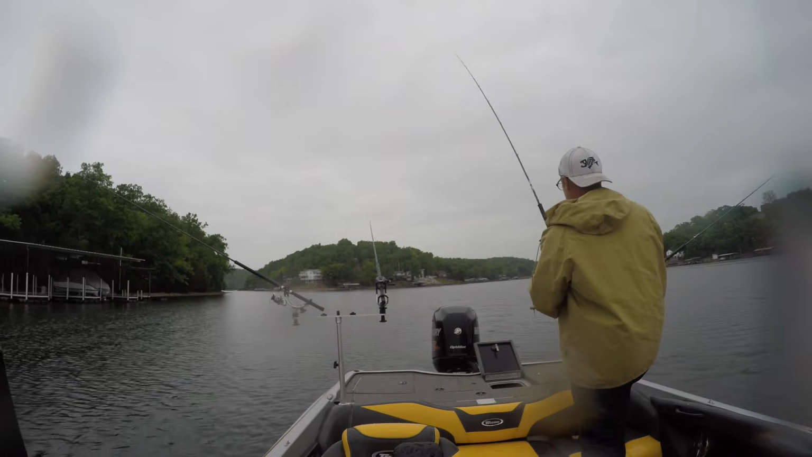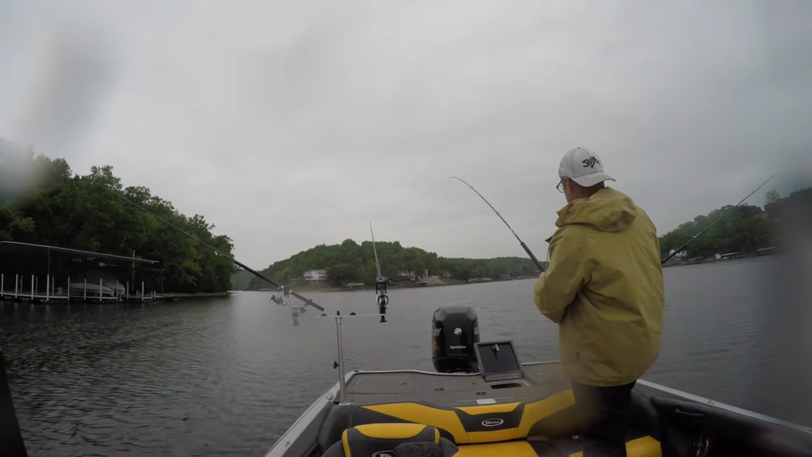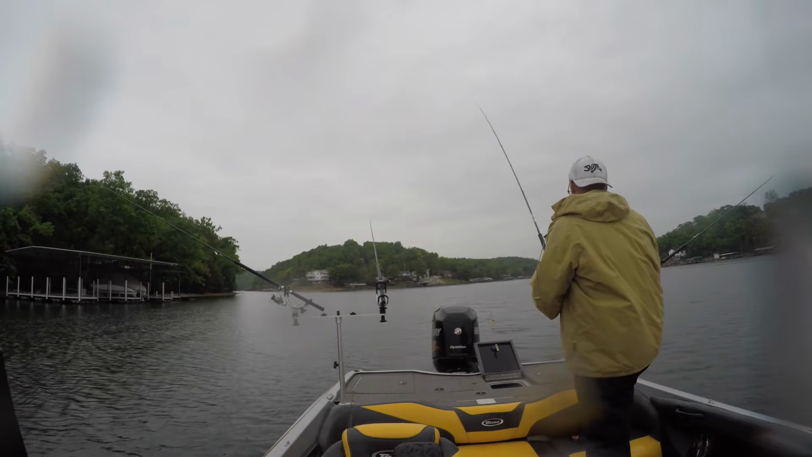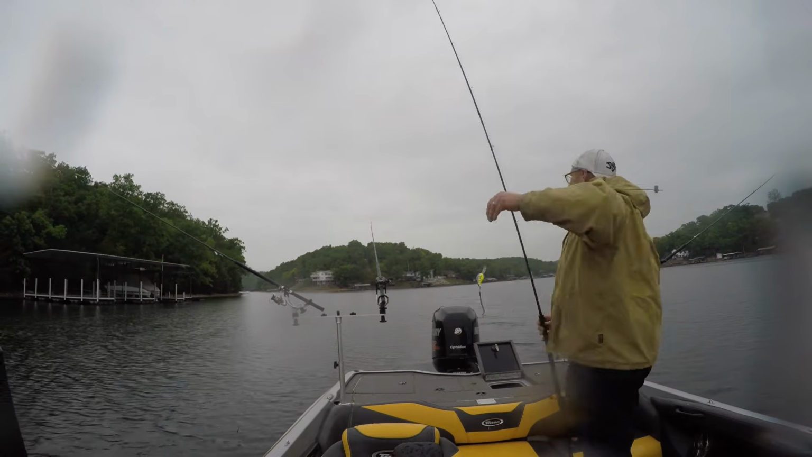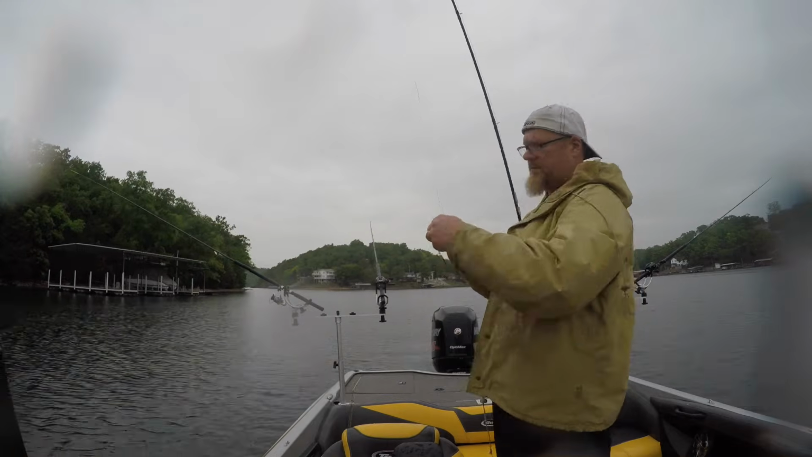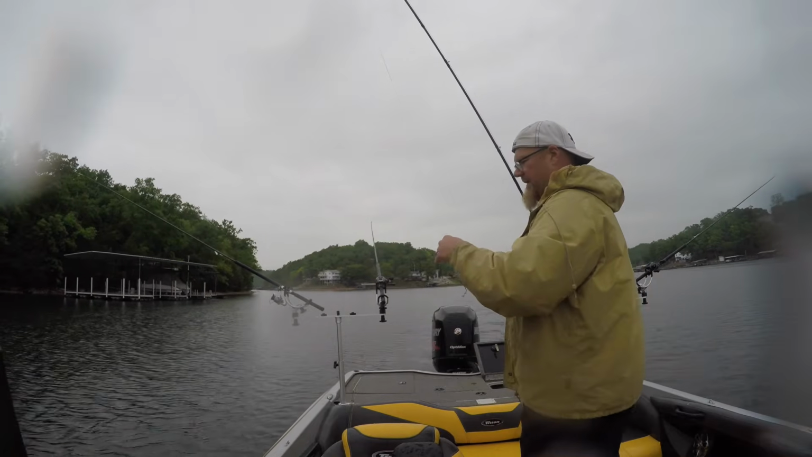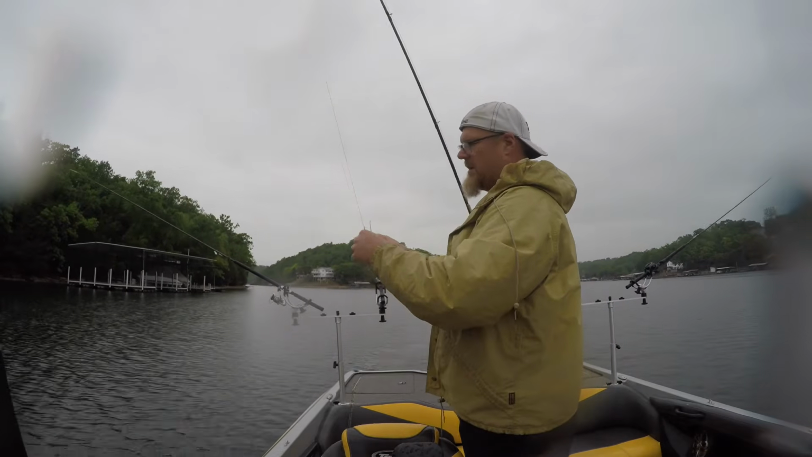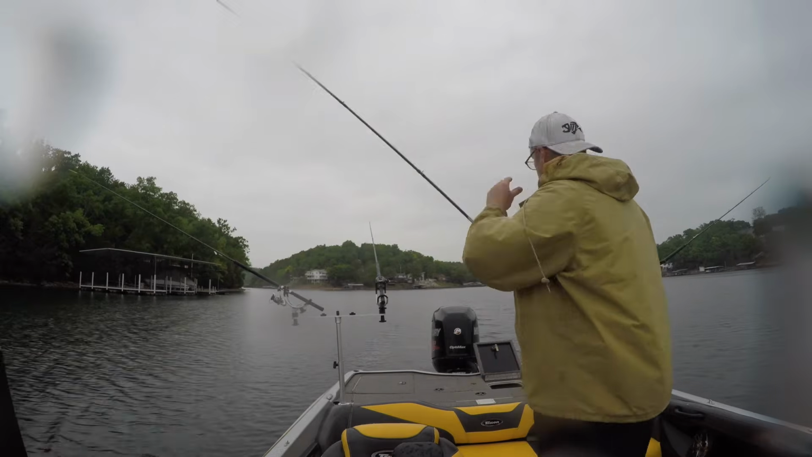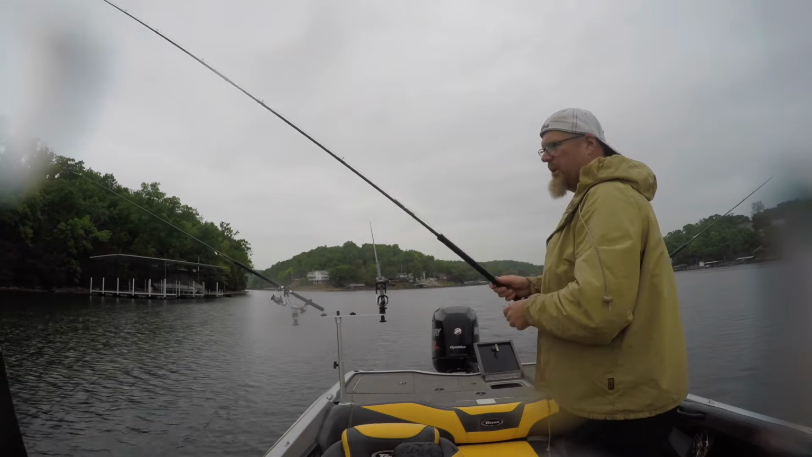So either my crankbait was twisted up, which I think that's what it is. I think I got into something. Yep, I got into it. So you can see the vibration stopped. I knew I was into something, and I didn't feel that vibration of the crankbait. So that's one way to tell. If you think you got a strike, just grab it and pull on that, and you won't feel that vibration.